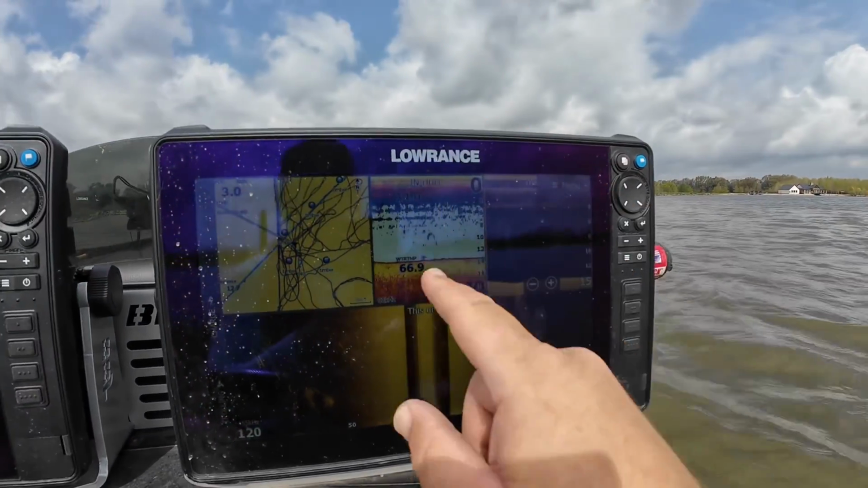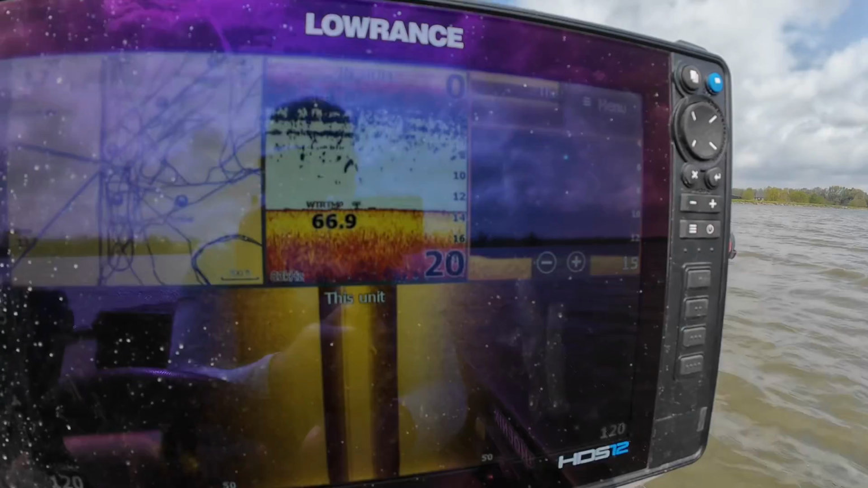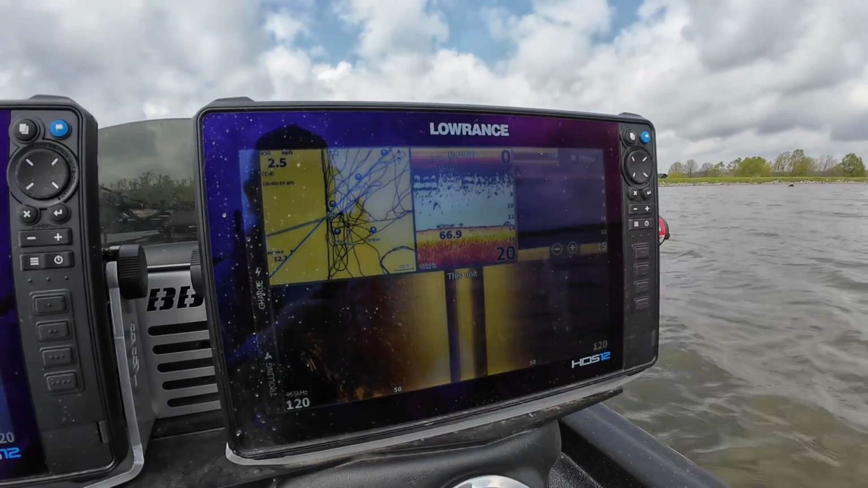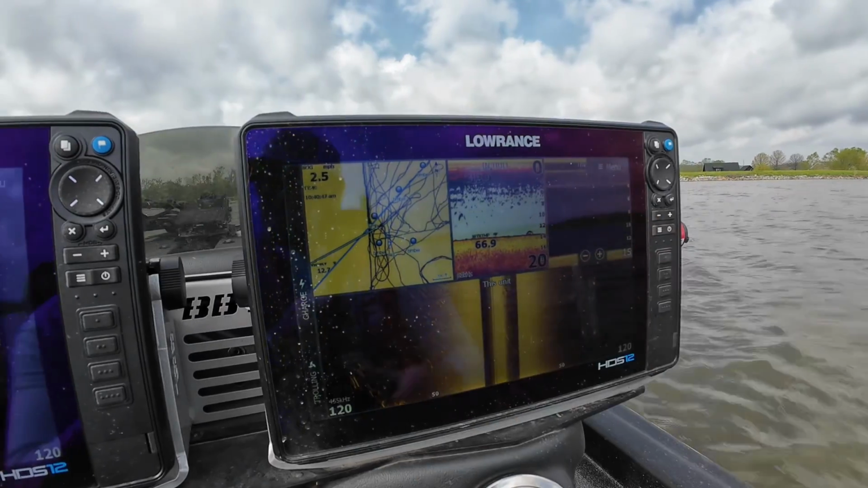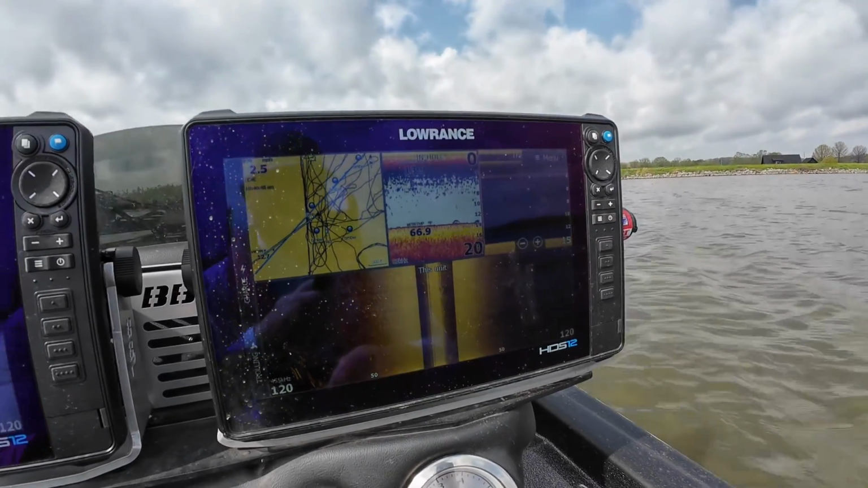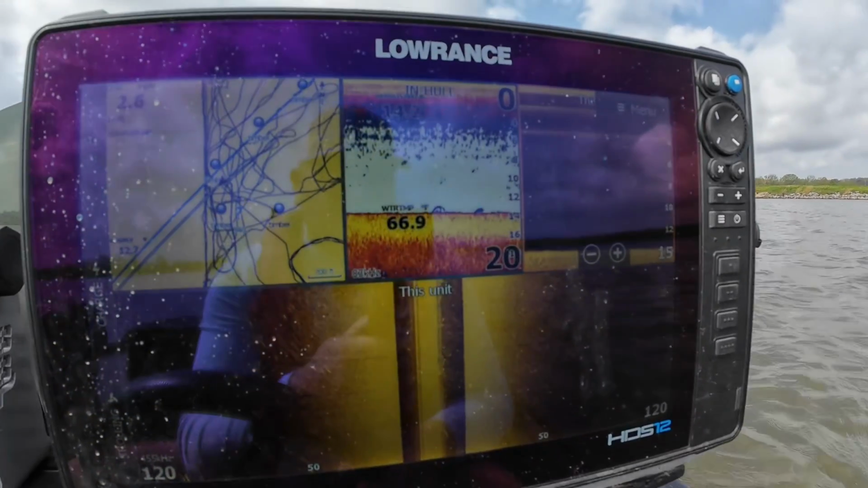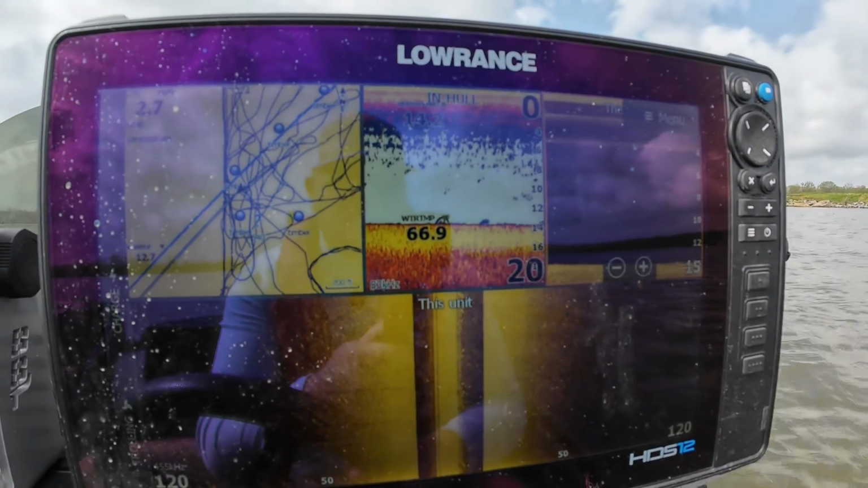Now, 2D sonar, a lot of people ignore 2D sonar nowadays because they consider it old technology. But in reality, 2D sonar is actually very, very important. And once we find something that I can show you guys, I'll explain why it is really important.